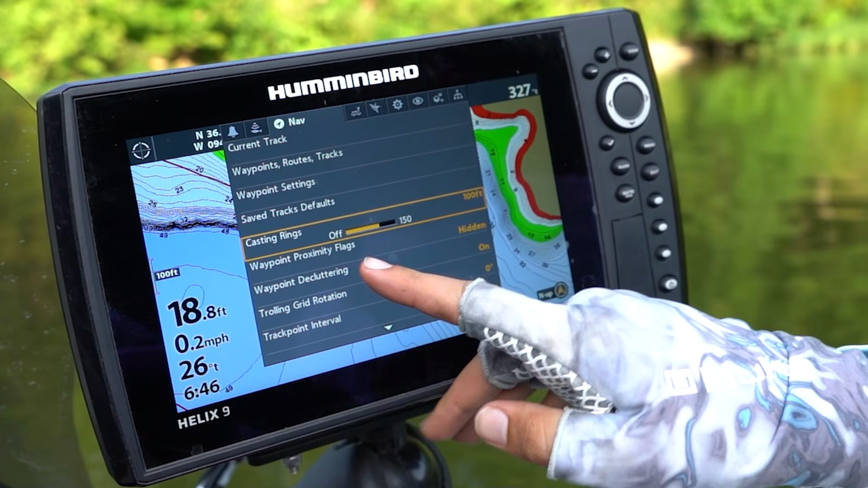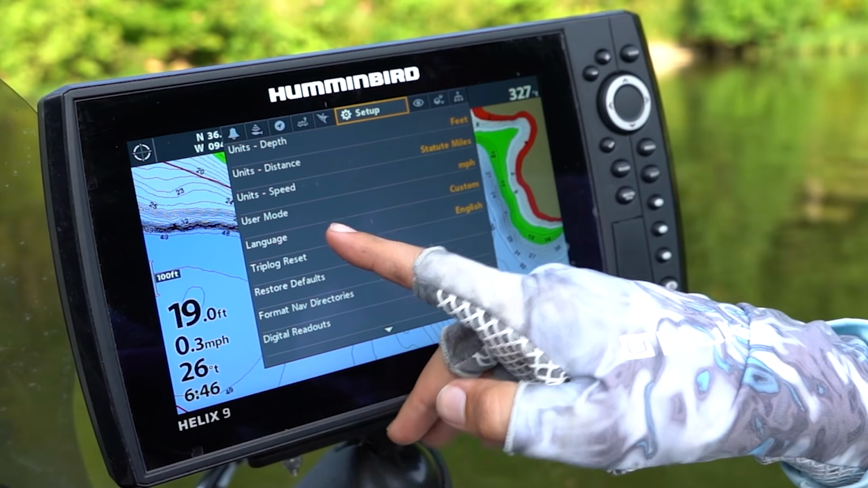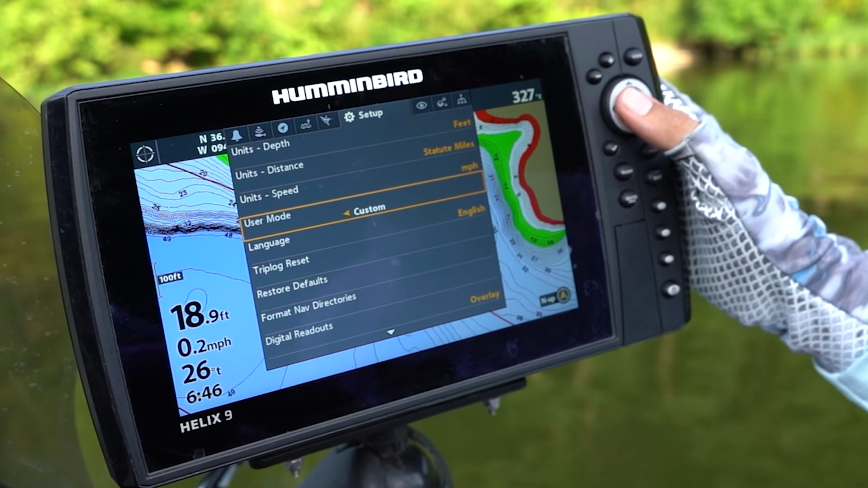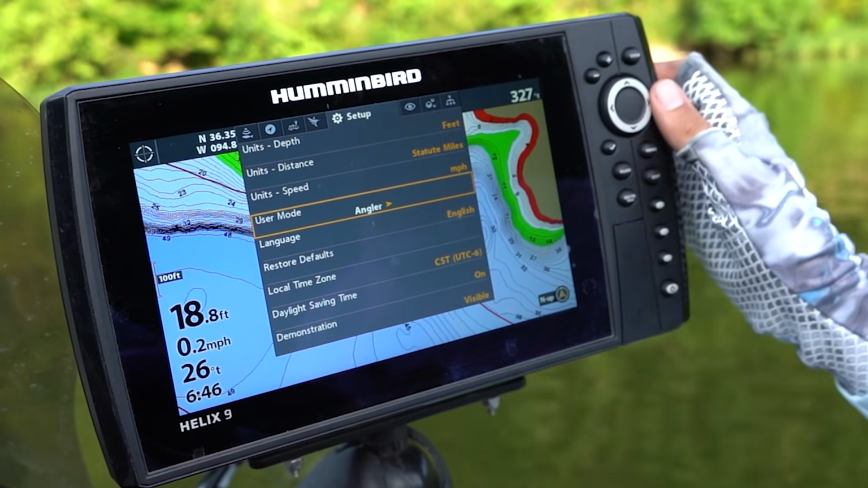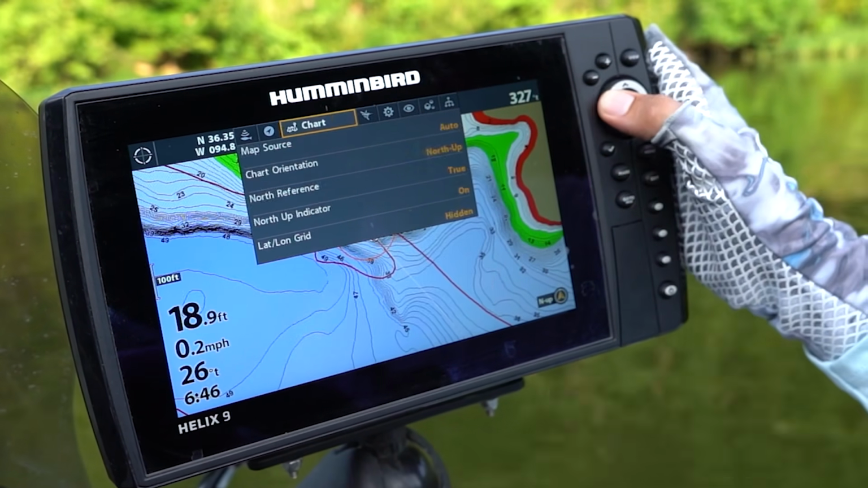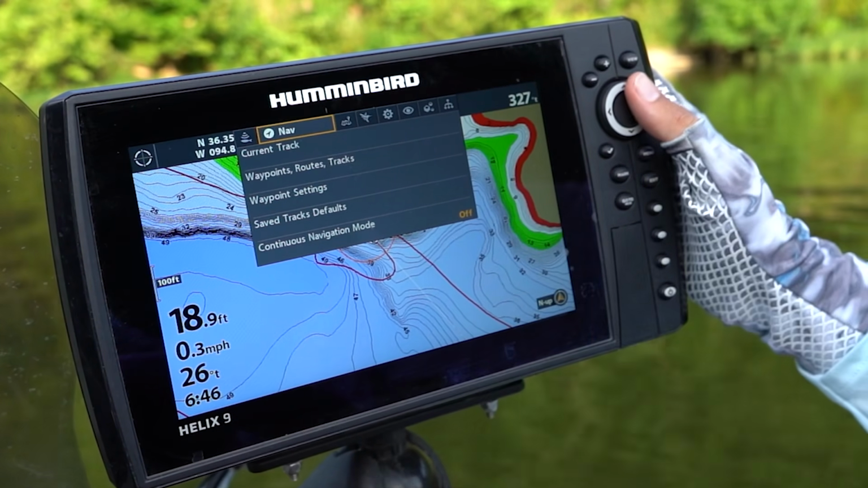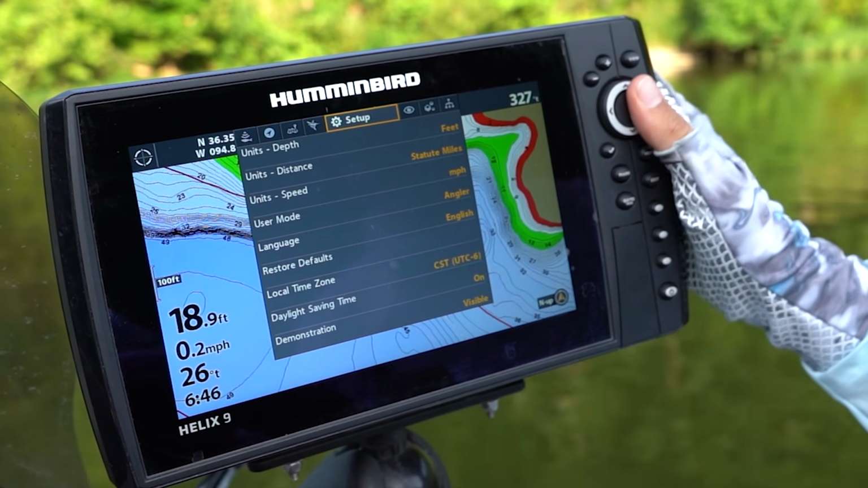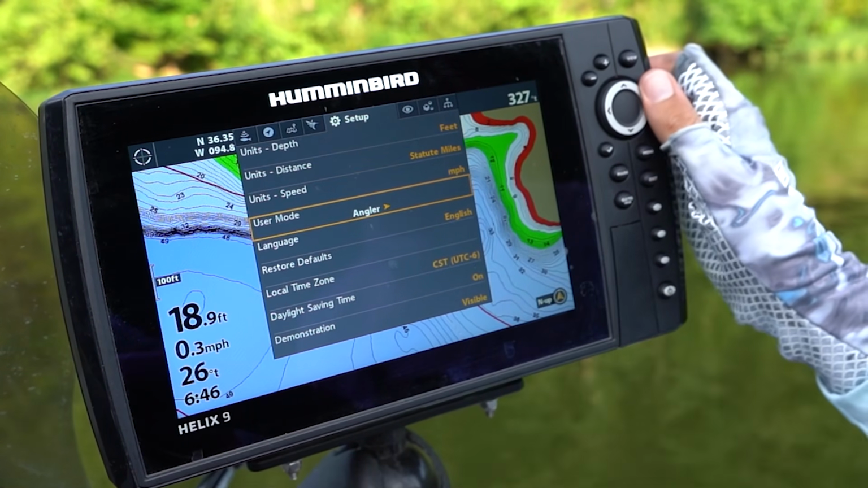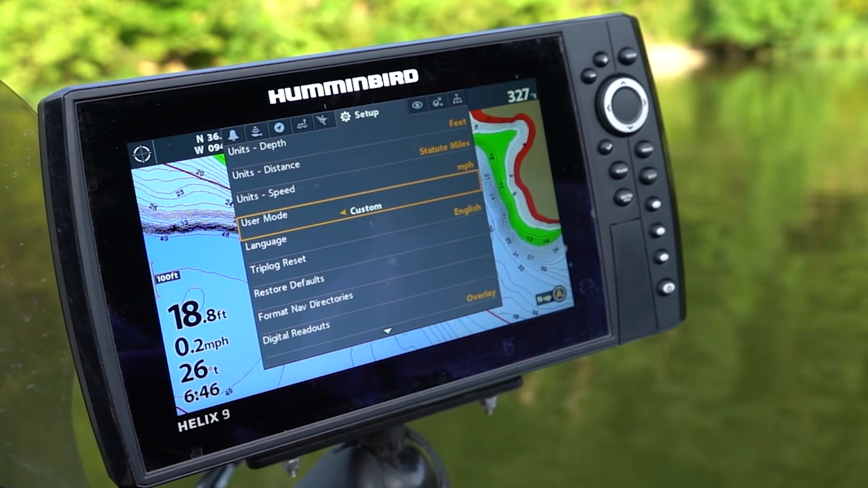One call out is that this range ring option will not appear if you are in the user mode angler. So make sure you always go to the setup page, change your user mode from angler like this to custom. If we go over in the angler user mode, go back over to the navigation tab, you'll see that you will not find the casting rings option. A lot of these really cool options are actually hidden if you don't go to the setup menu and change your user mode from angler to custom. So always do that to make sure you're not missing any crucial settings.